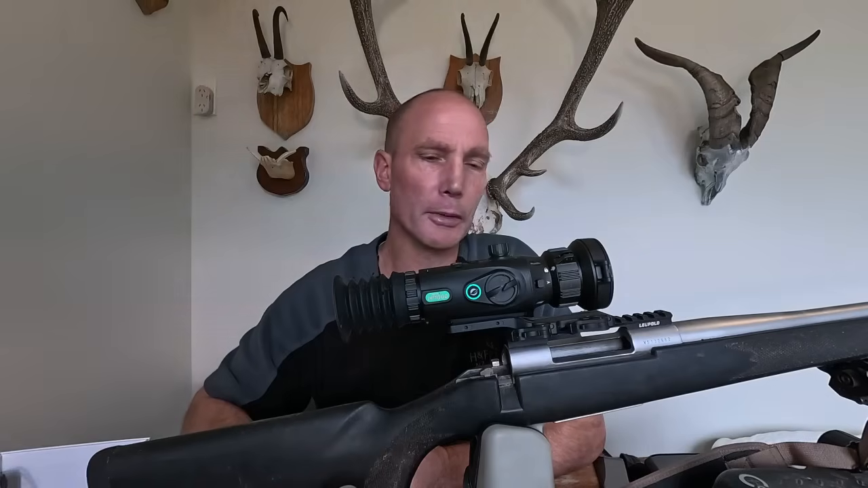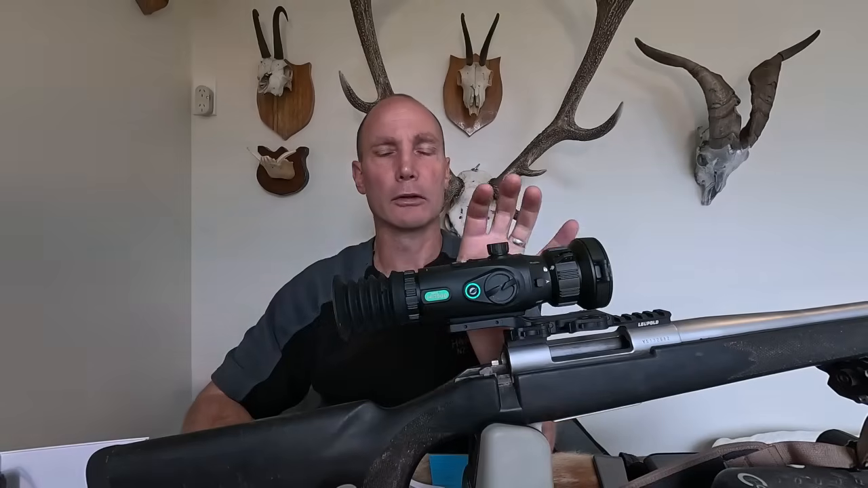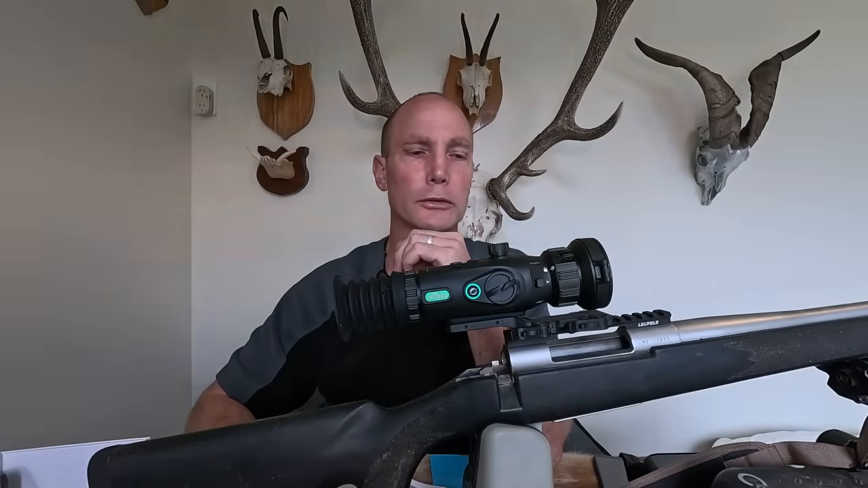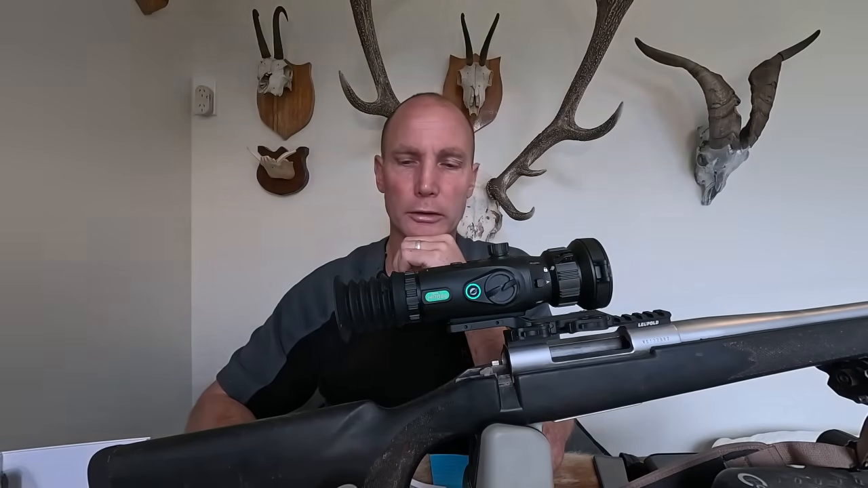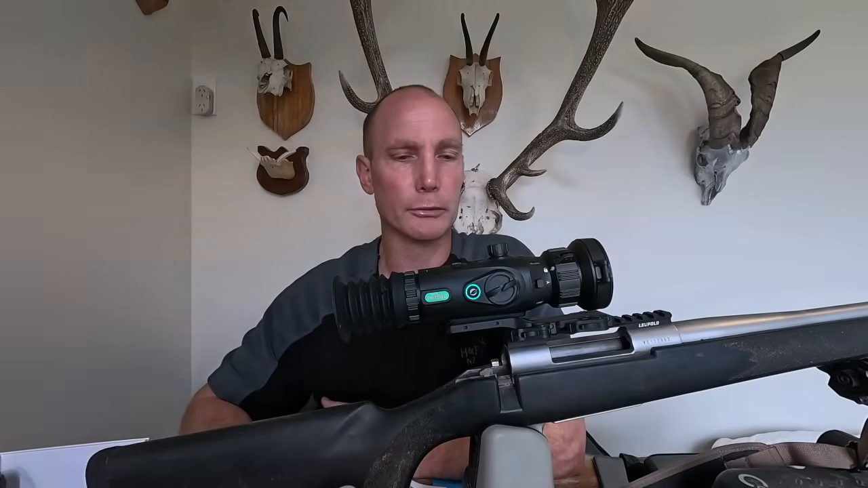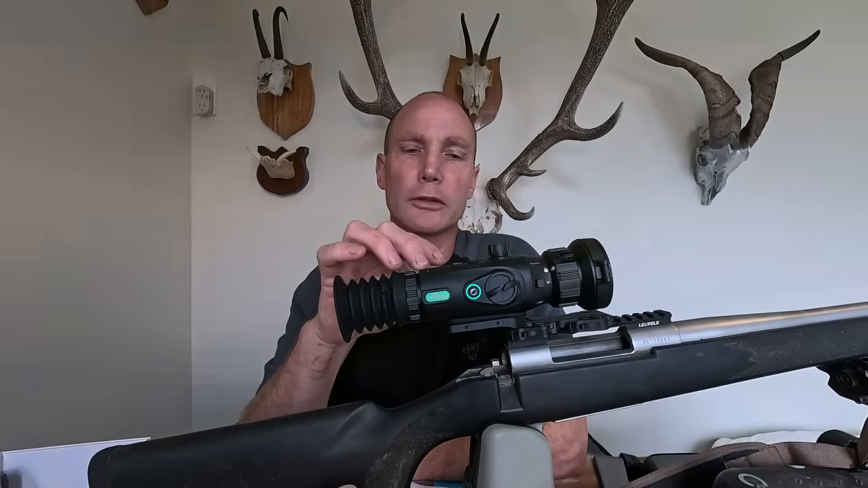I won't go on about it too much, but it really impressed me. Quite like it. It's quite a small, compact scope as well. It's not a big, bulky thing, so it's good like that. A lot of people like the small units, so it's pretty impressive. Just trying to think what else to go through on it, really.